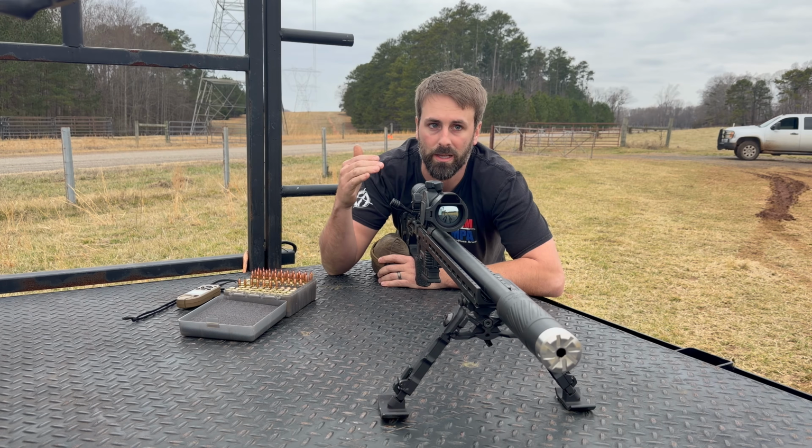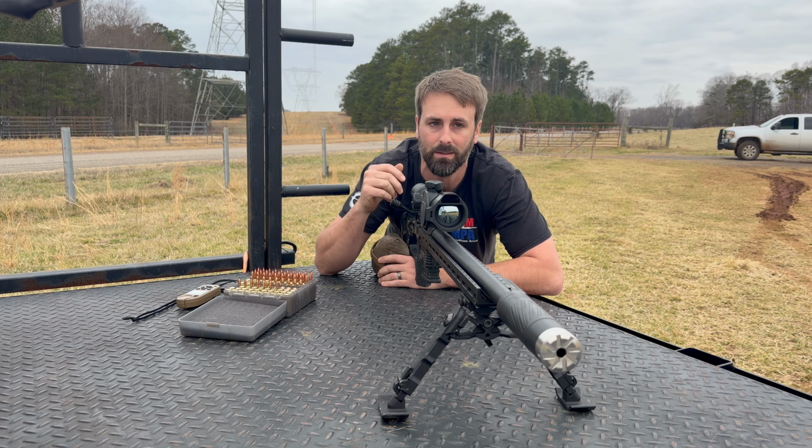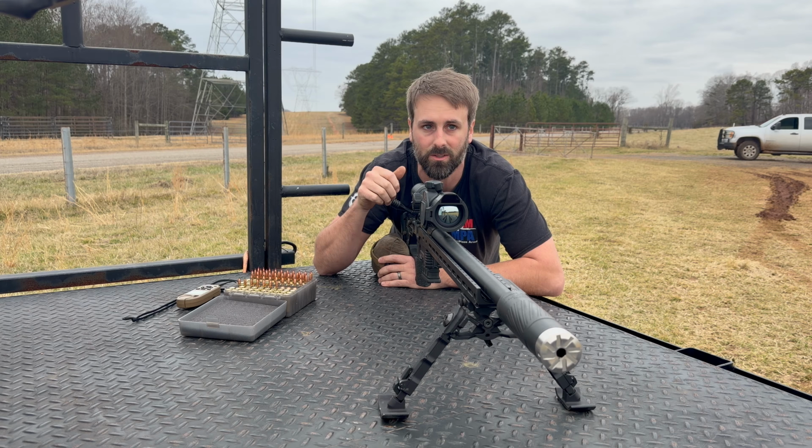My target's kind of on a hill, so I'm going to aim a little low to make sure I can see that splash, so if I do need to make some corrections. So I'm going to aim bottom of the target. We got a right to left wind, so I'm going to aim just on the right edge of that target. We'll see where this thing hits.